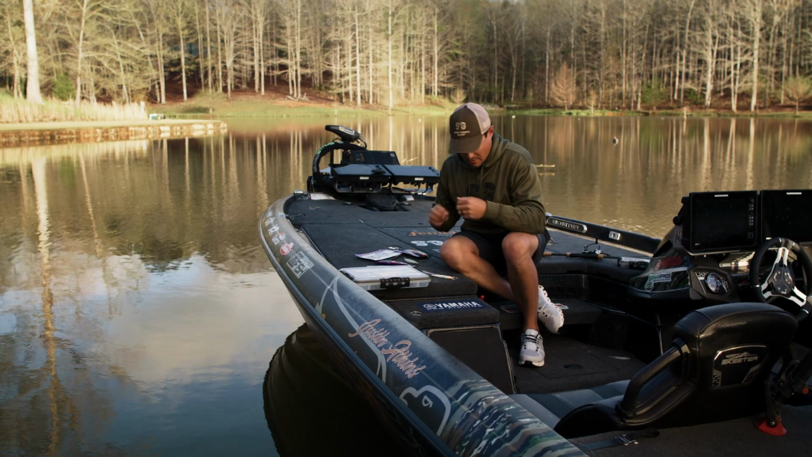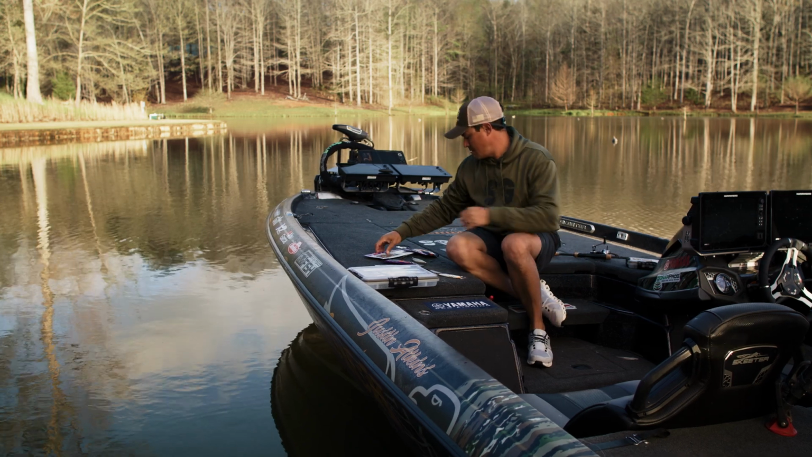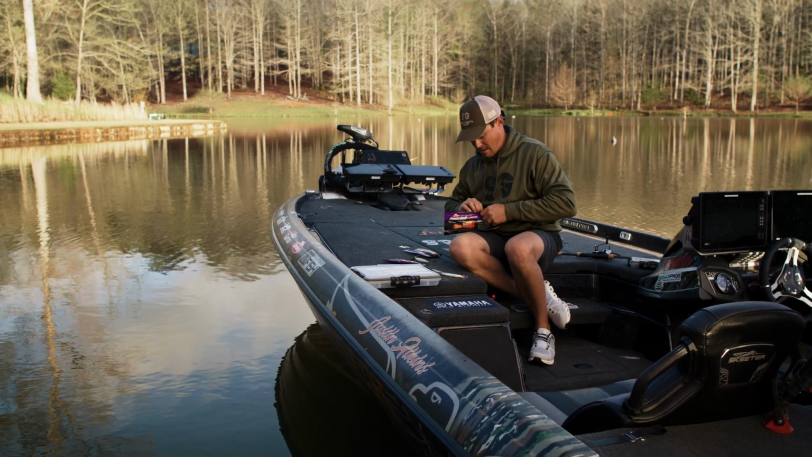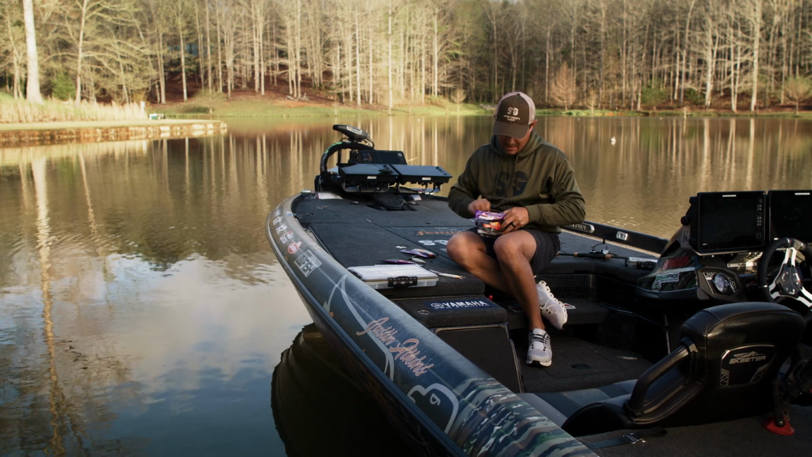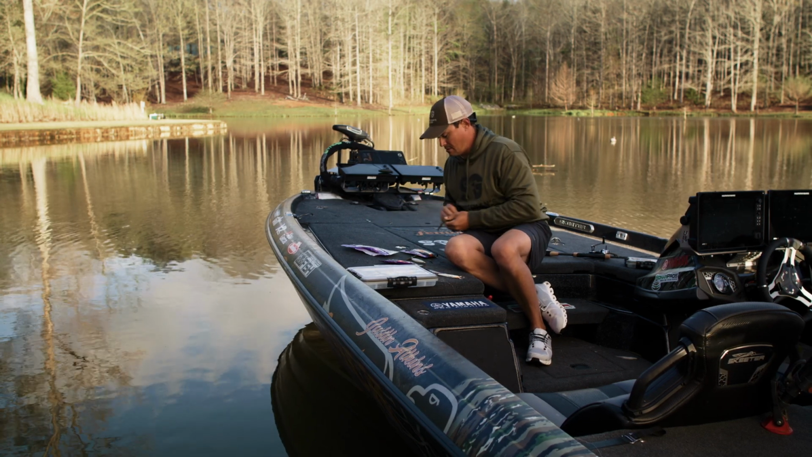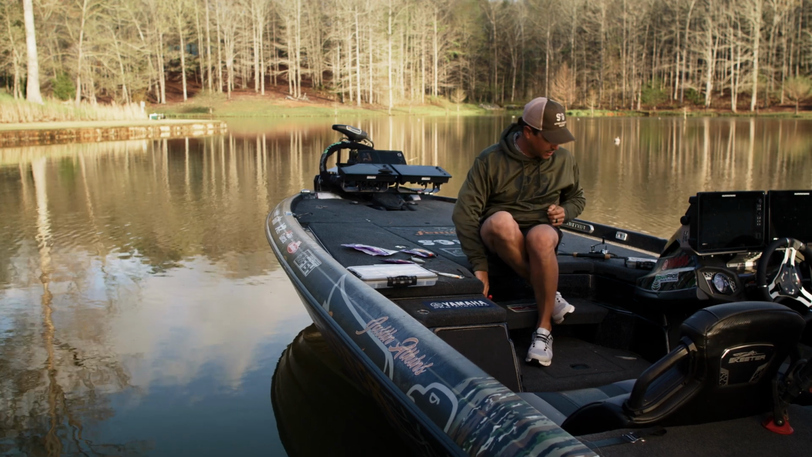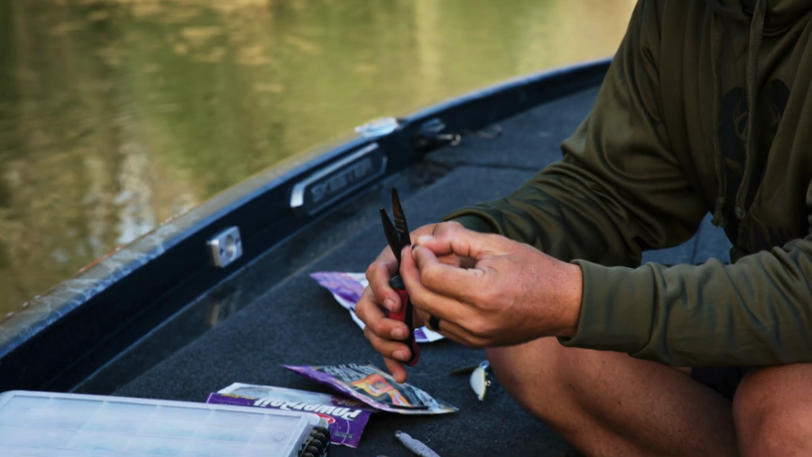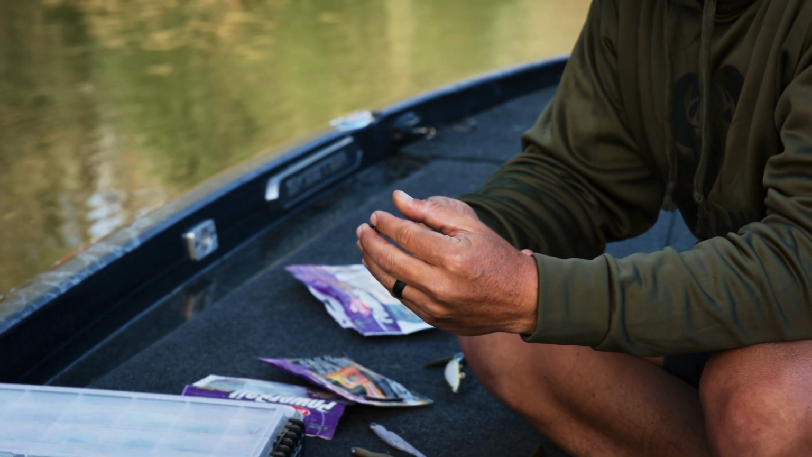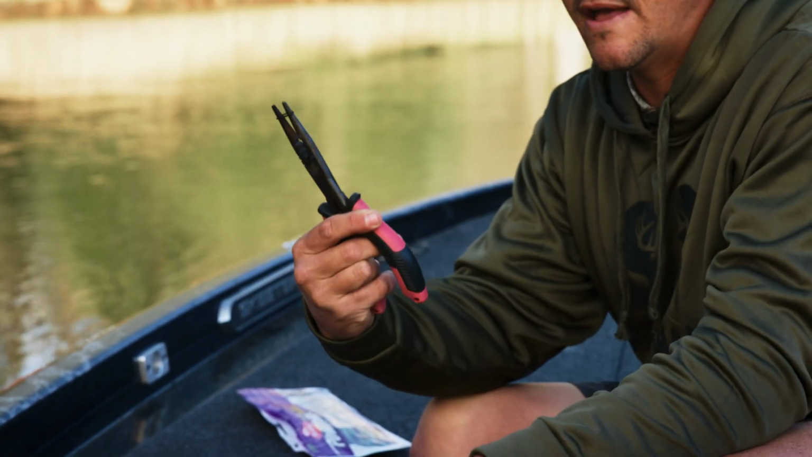And the first one we're gonna do, we'll do a Magnum hit worm. I'm gonna use an O-ring on it. And I actually just got done having a top 5 finish at Lake Fork in a Bassmaster Elite Series, and I caught every fish I weighed on this exact technique. So I like to take my pliers. They make fancy O-ring tools, but I like to take my pliers. I just put my O-ring right around the end of it like that, and then stretch it out.